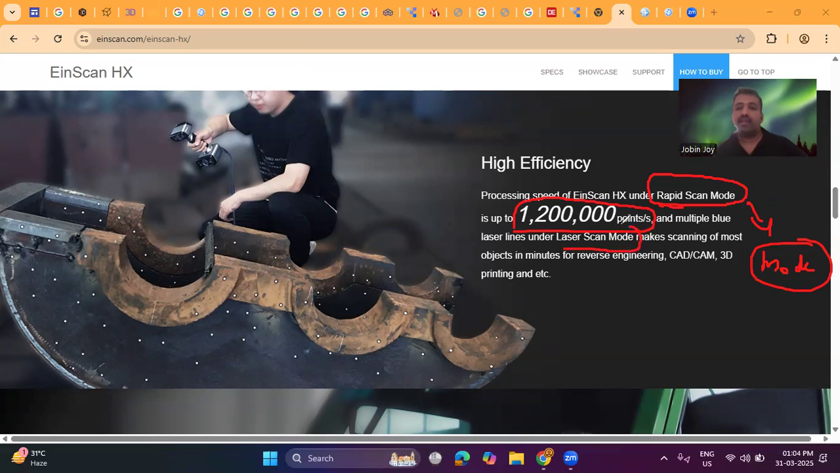We can choose the laser scan mode. Under the laser scan mode, we can use multiple blue laser lines like this, so that we get the desired shape very quickly. So we can scan the objects in minutes. No need to spend too many hours. We will get the object within minutes for reverse engineering, CAD CAM, 3D printing, etc.